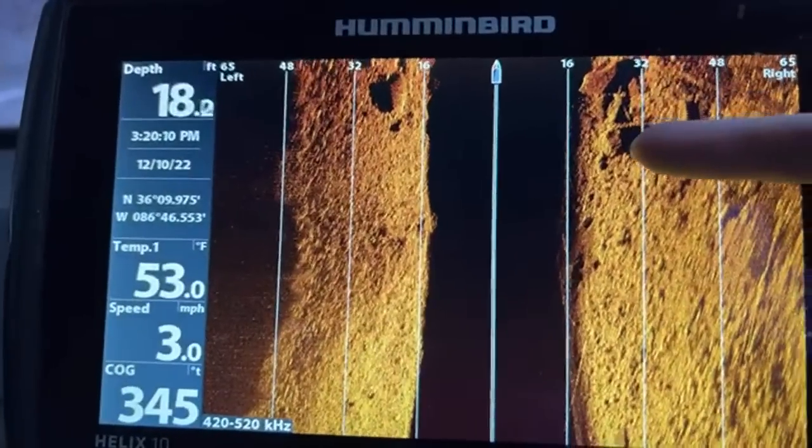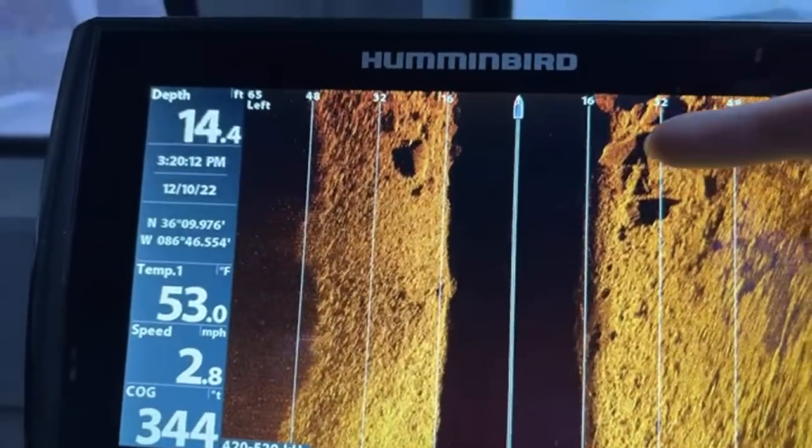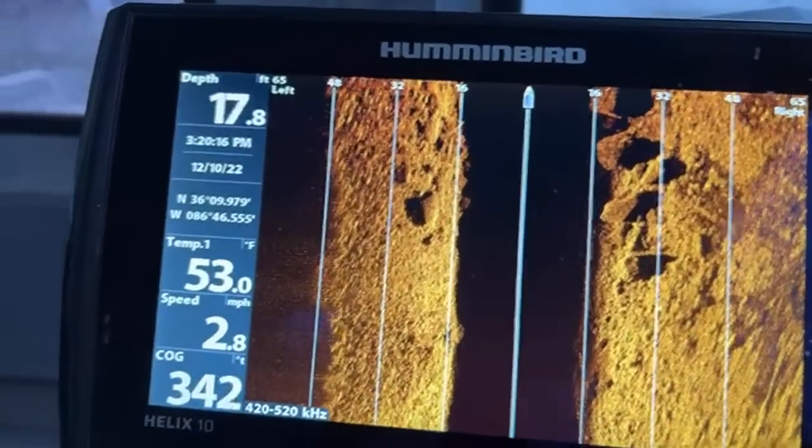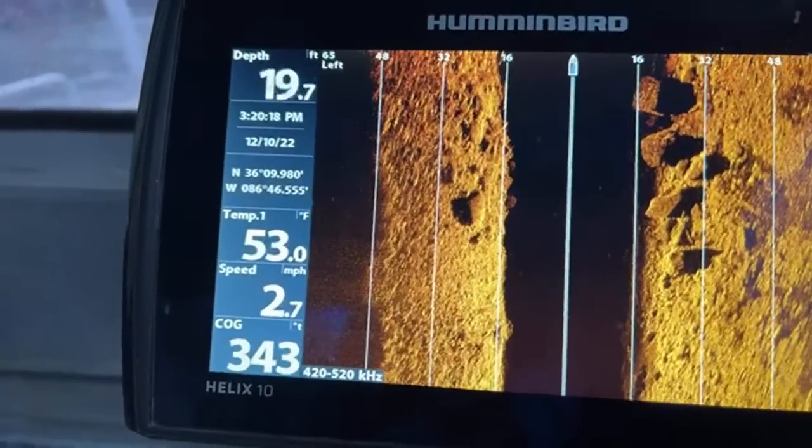So here you got a big rock. You've got several big rocks. Those are all rocks. Those are huge rocks too, aren't they?